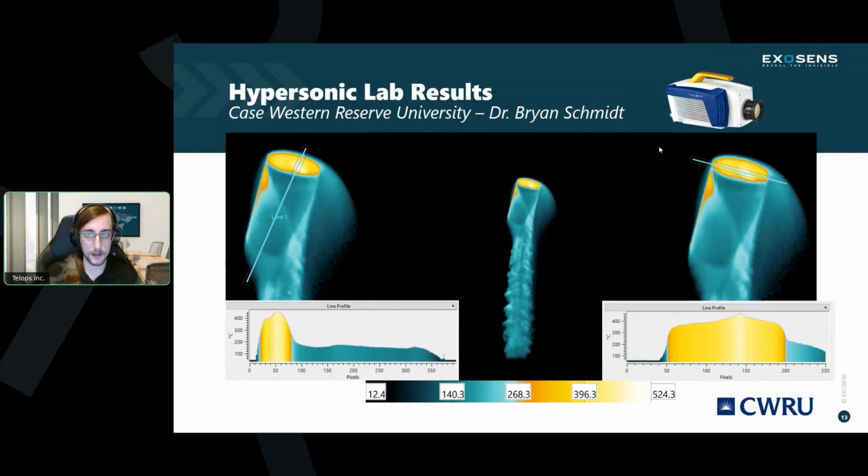And you can see that having all these extra pixels, you can really see the differentiation in signal. I wouldn't even necessarily call this gradient uniform in certain places. There's unique features there. Certainly a one number average would not suffice to explain what's going on. And this camera, with its high spatial resolution and its stop motion imagery, is able to capture those moments for you and give you those actionable data points, even after the projectile is long gone.